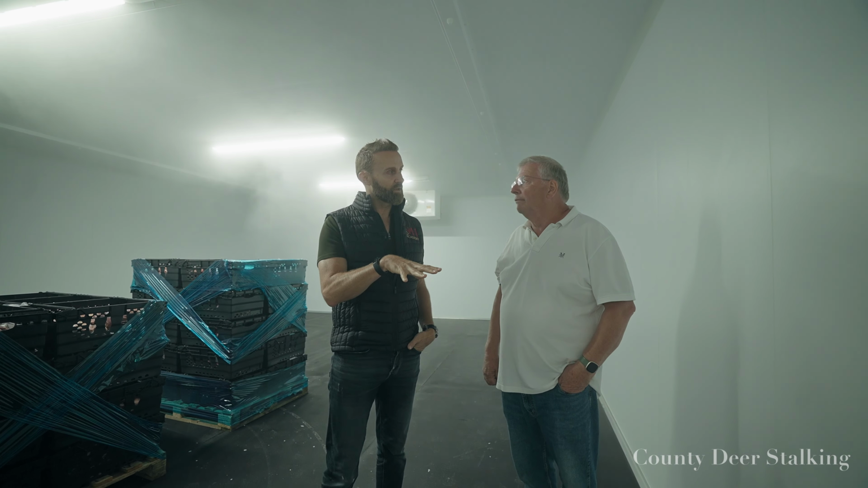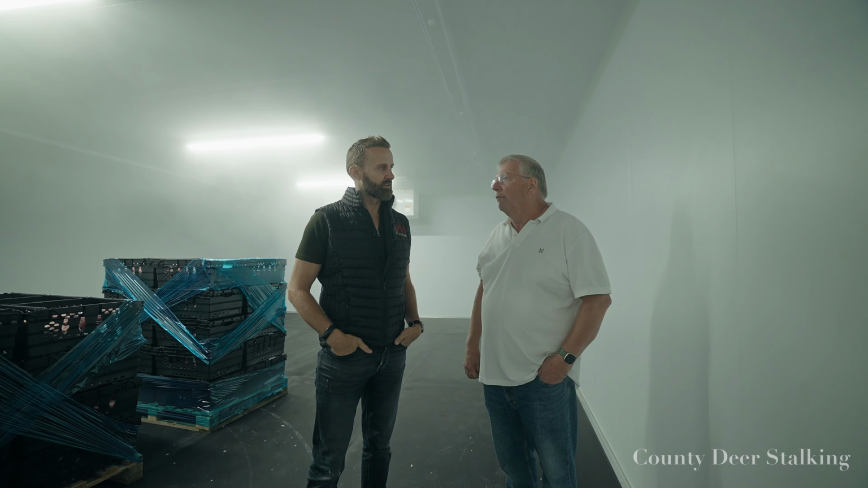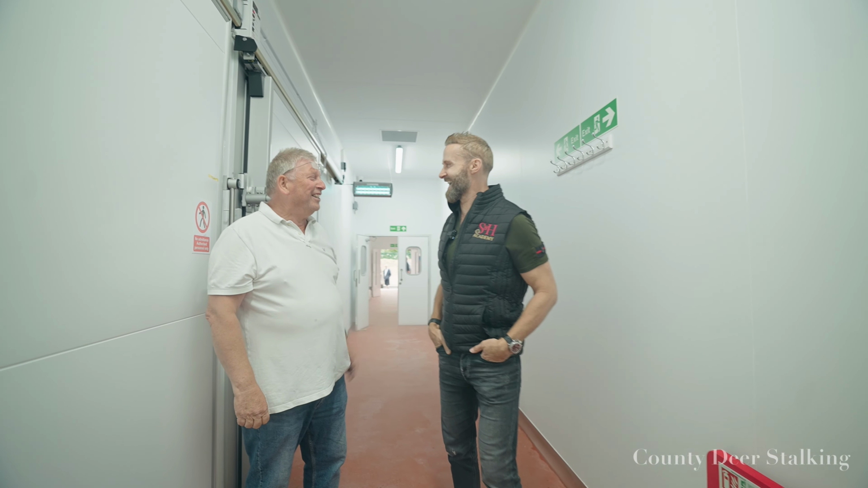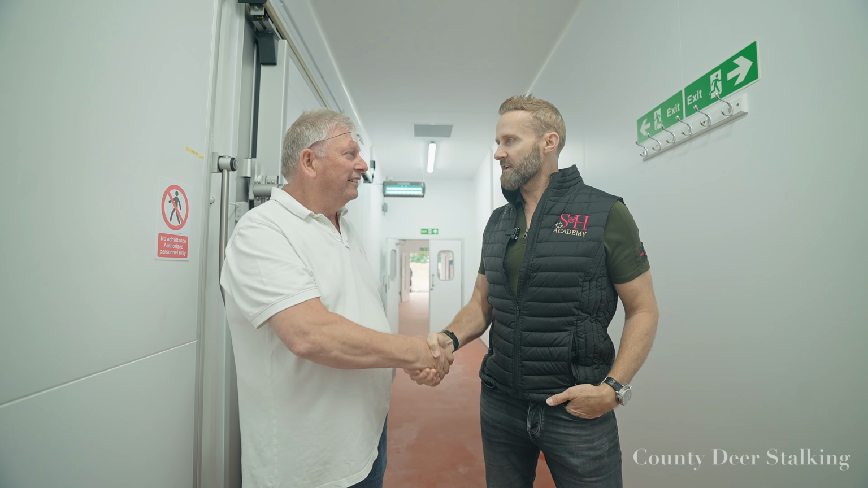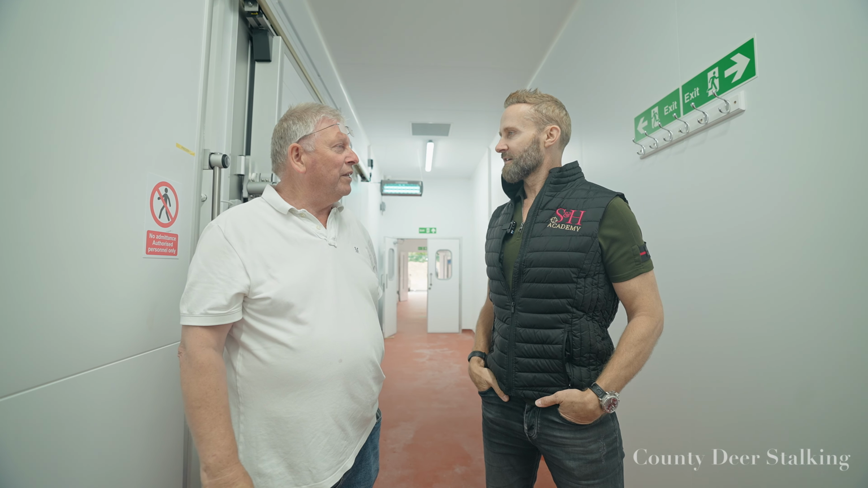Freezers identical. I mean, this is going to hold an enormous number of animals, isn't it? Oh, yeah. Good. Let's get out of here. Andy, look, you've steamed your glasses up. Story of my life. Well, listen, congratulations once again. It's brilliant. What an amazing facility, and how exciting to be involved with this as well. Pinnacle of my career, this one.